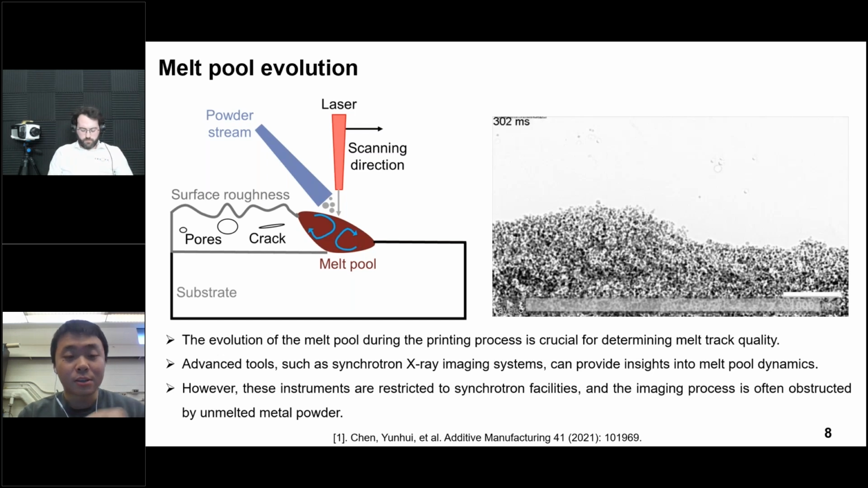The second thing is advanced tools such as synchrotron X-ray imaging systems can provide insights into the melting pool dynamics. However, these instruments are restricted to synchrotron facilities, which means a normal lab has no access to similar facilities. And the imaging process is often hindered by unmelted metal powders. To solve this problem, we are trying to use other technologies, for example, IR monitoring sensors, to get more accurate information for the melting pool.